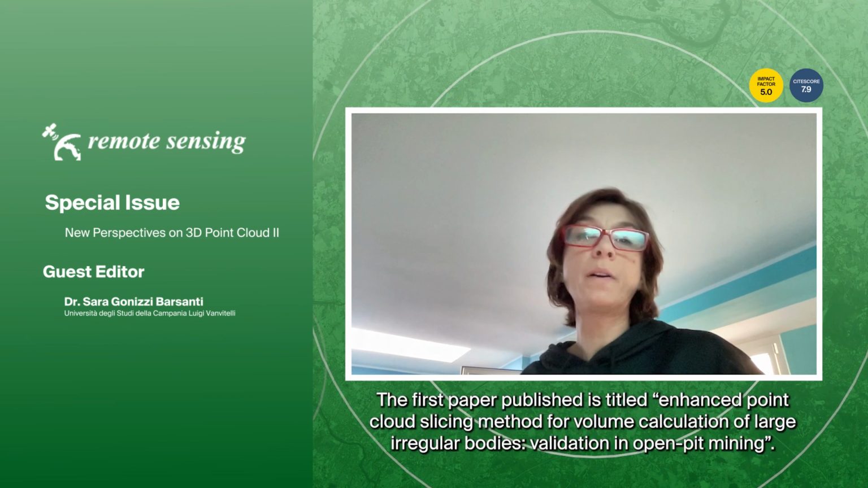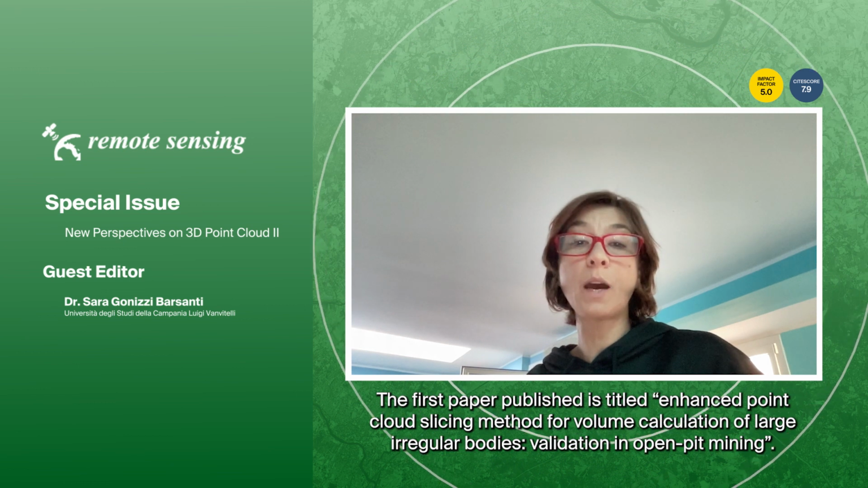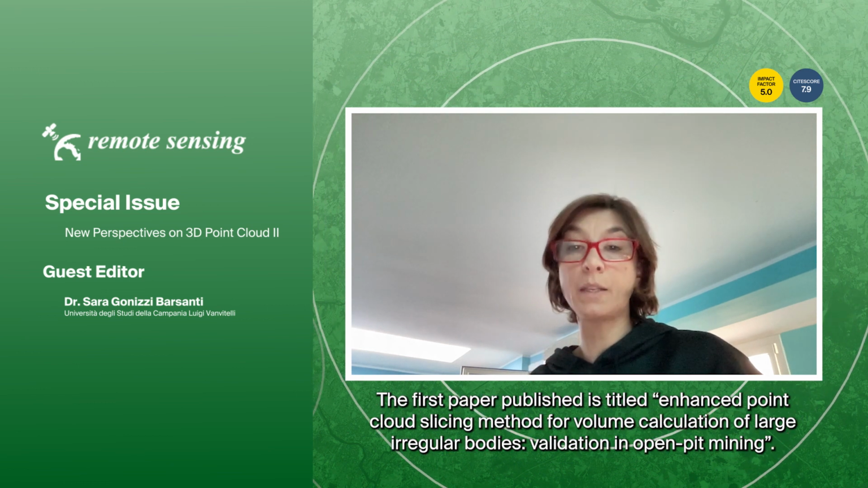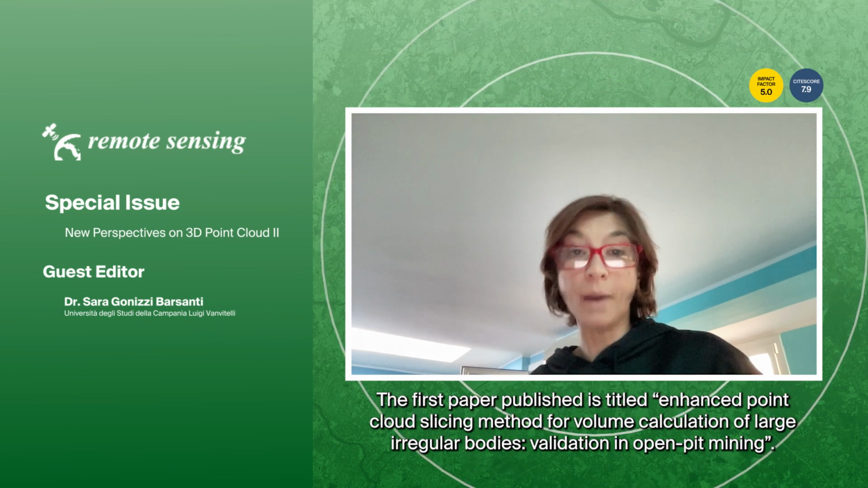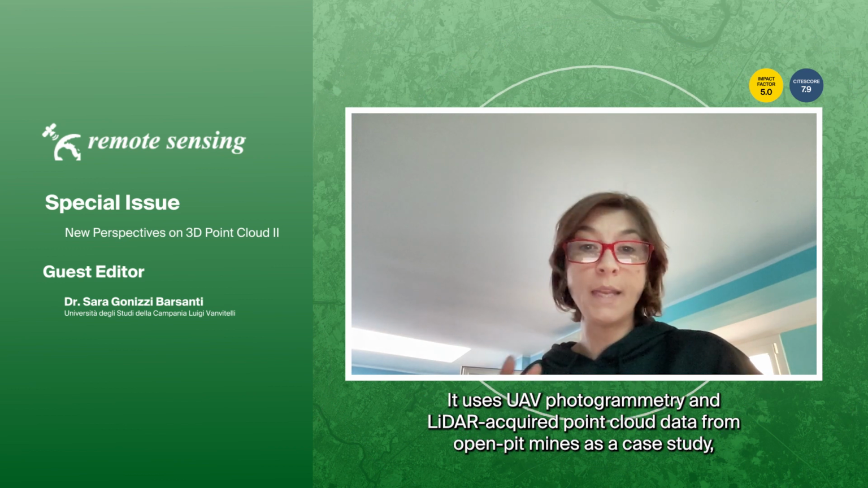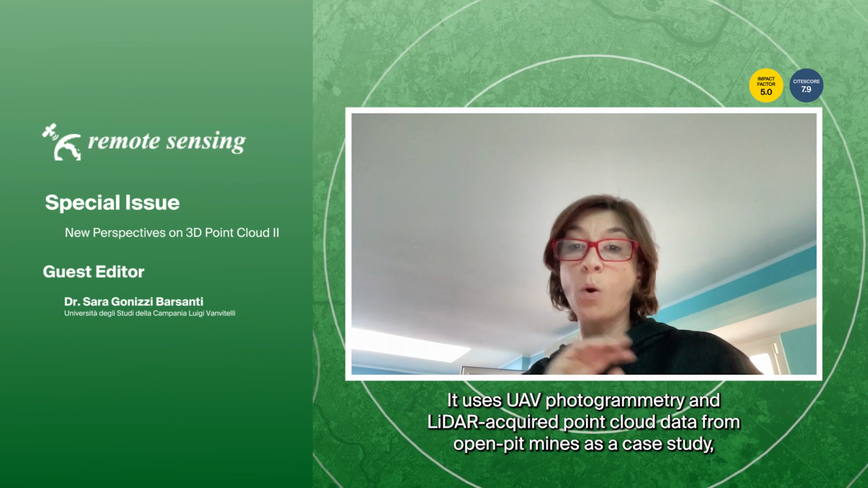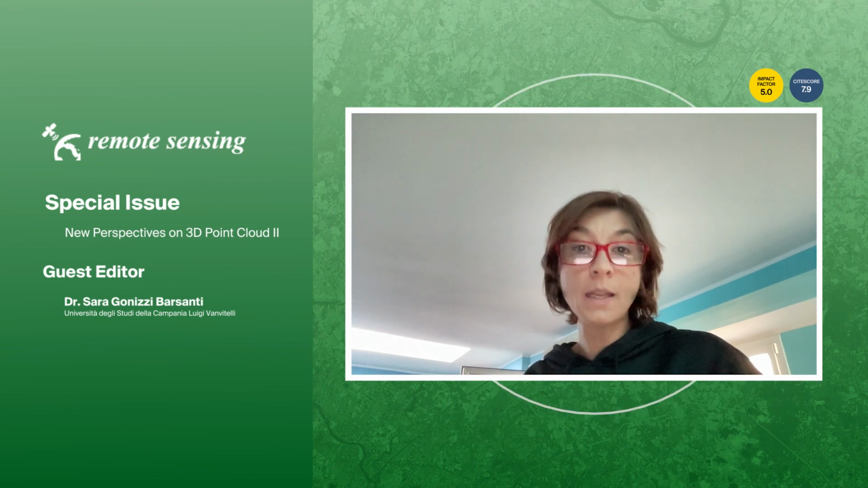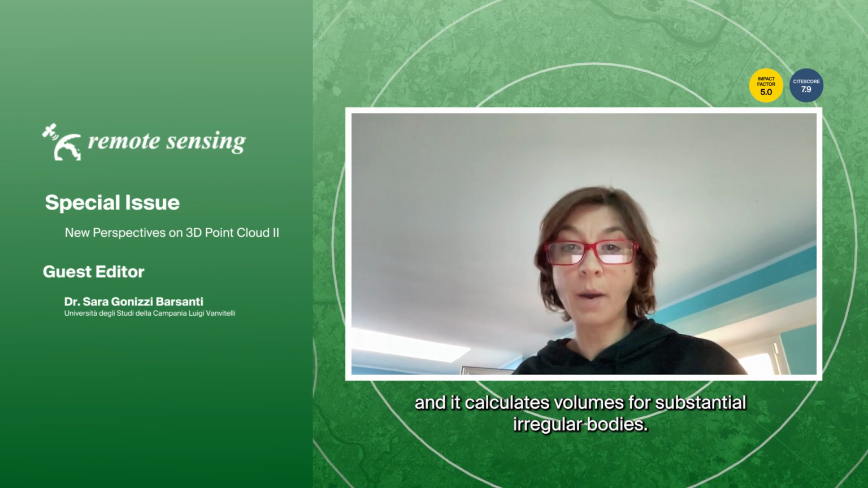The first paper published is Enhanced Point Cloud Slicing Method for Volume Calculation of Large Irregular Bodies, Validation in Open Pit Mining. It uses UAV photogrammetry and LiDAR acquired point cloud data from open pit mines as a case study, and it calculates volumes for substantial irregular bodies.